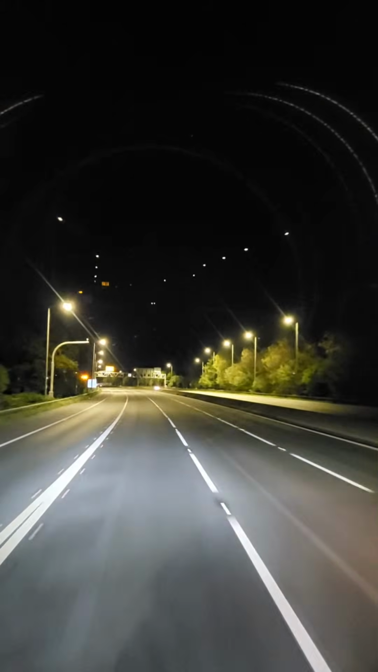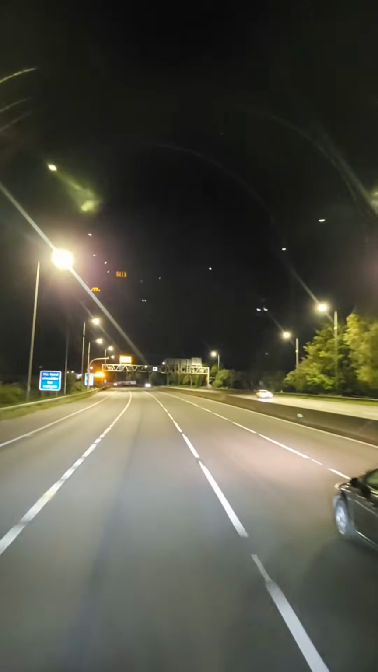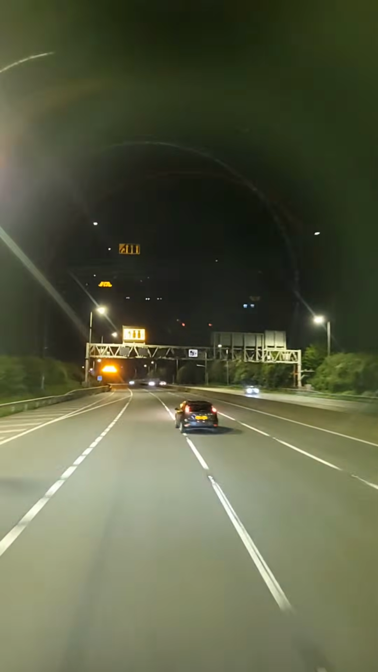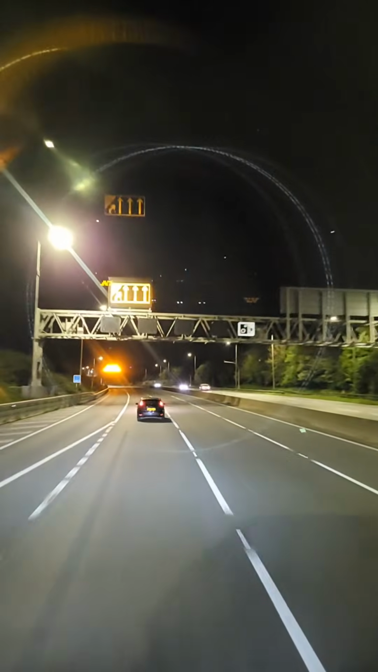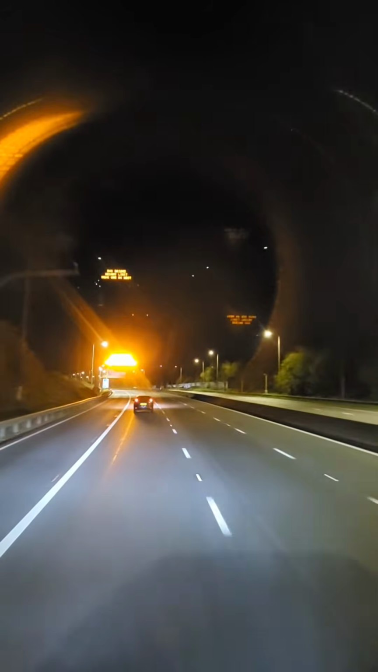Just Dash Mods Dash Nick said, got to love the road at night in the UK. I'm from Bristol. Nice, Nick. Yeah, you gotta love the road.